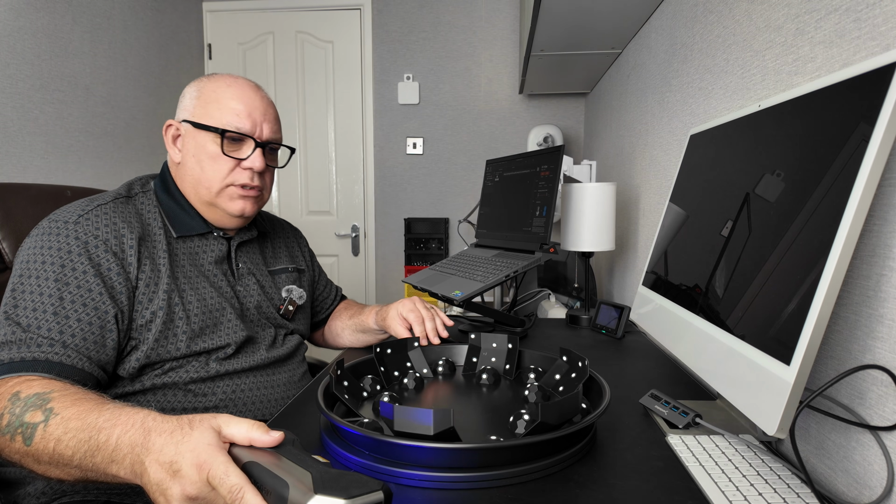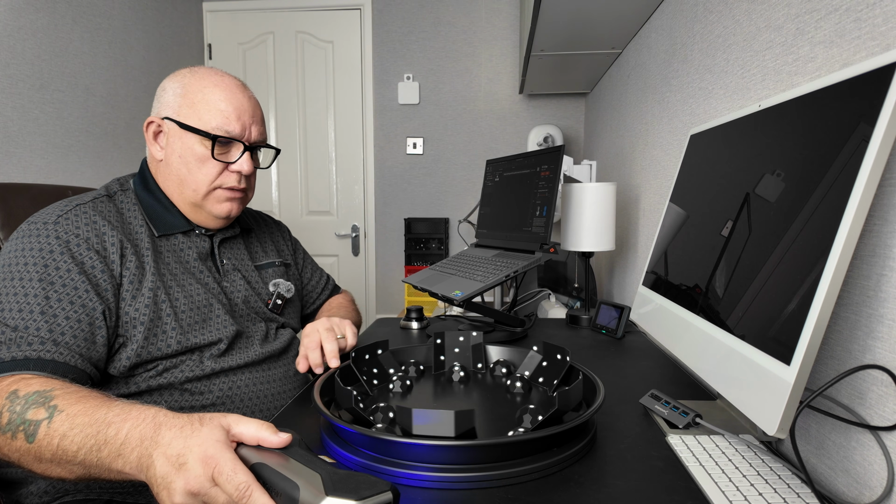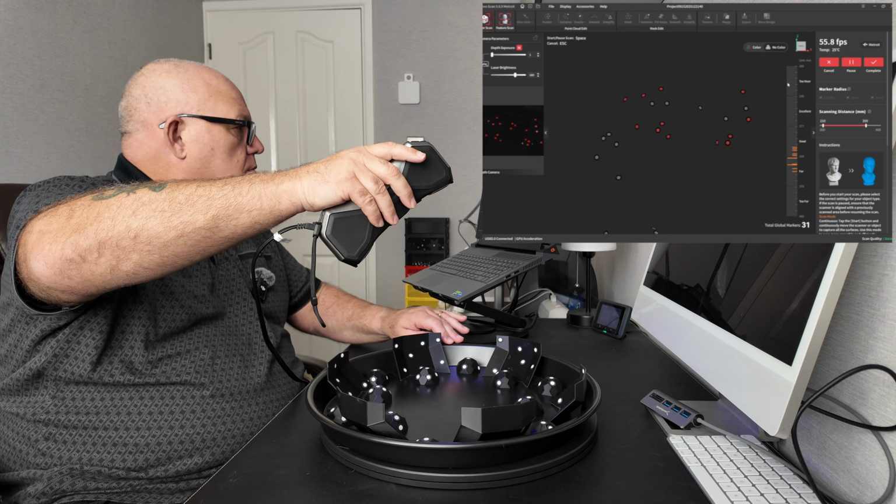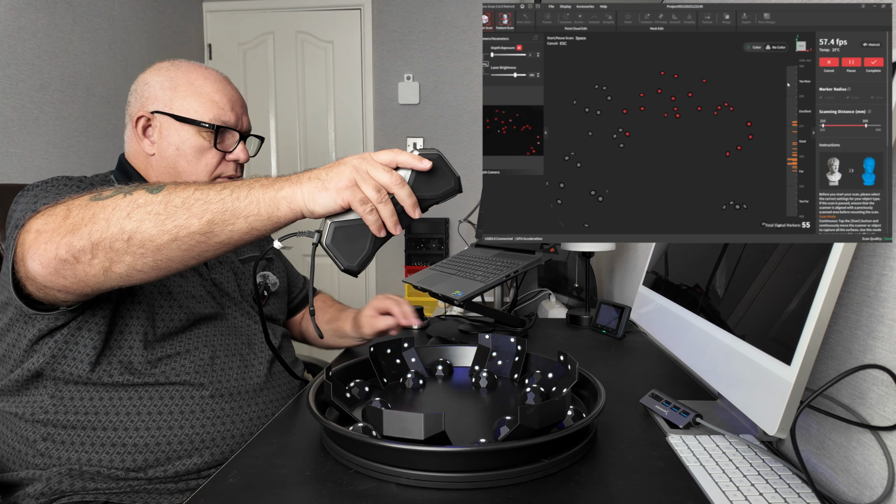So to give this the best fighting chance, I've taken the impact driver out of the equation at the moment, and I've just got the markers. I've got the domes and I've got the little shields. It's 45 dots, 47.